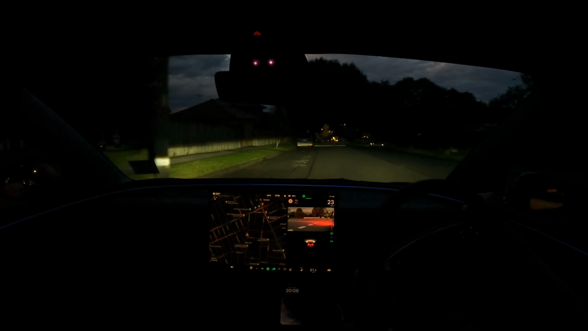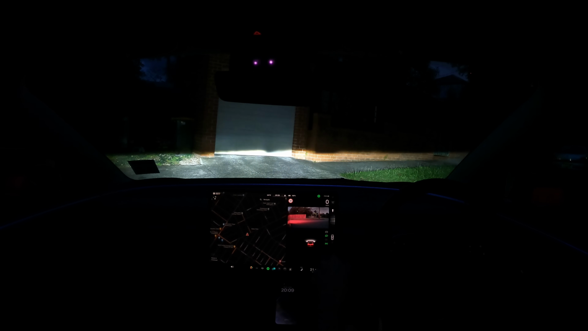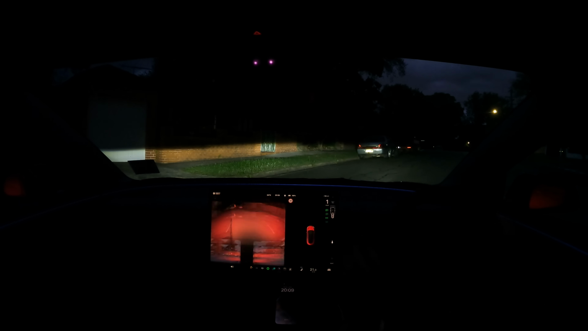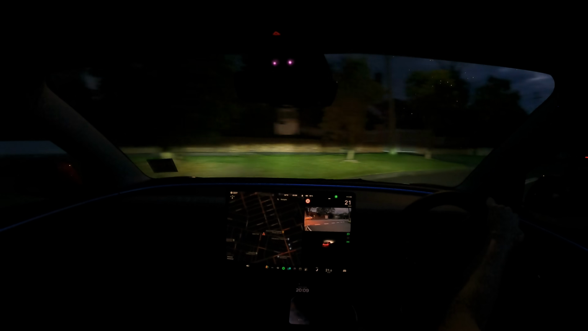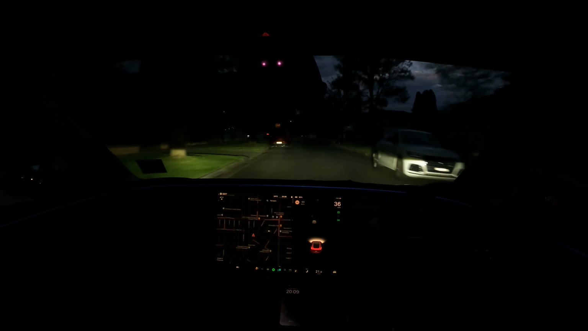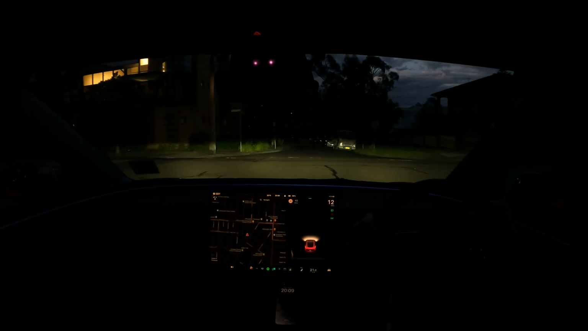So let's indicate left, and then we'll indicate right, like that. Okay, and then want to reverse there, and then drive out this way. And I want to turn right here quickly. There we go. Doable, but again, I wasn't under too much stress because no one's around me. But you kind of have to do these tests, I think, if you're going to go for a test drive with the Model 3.